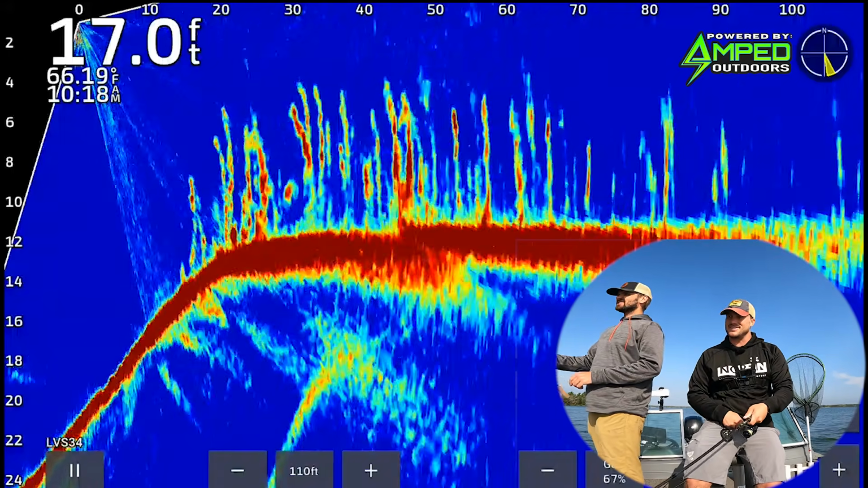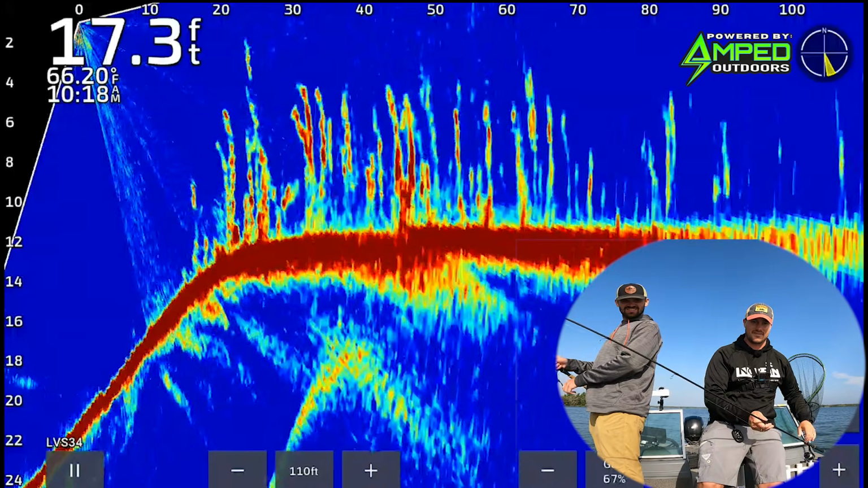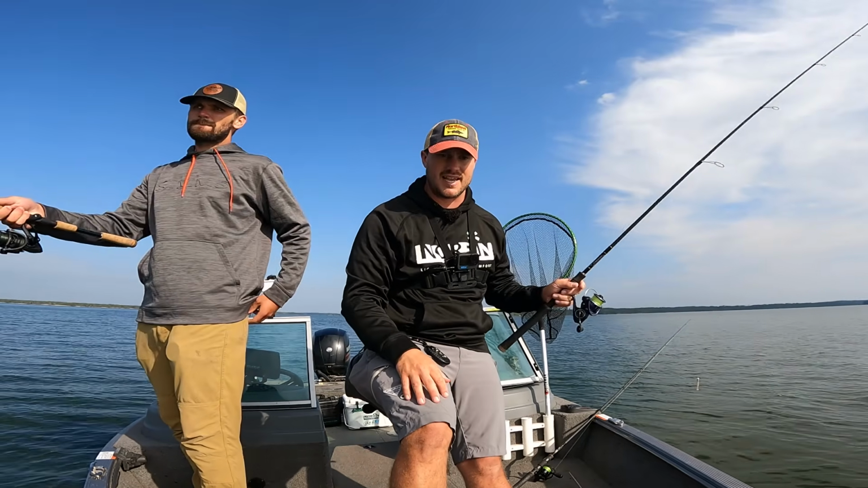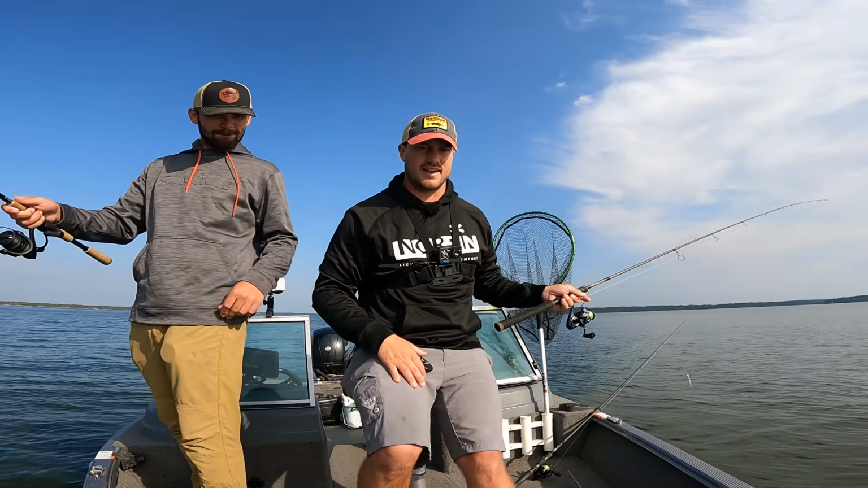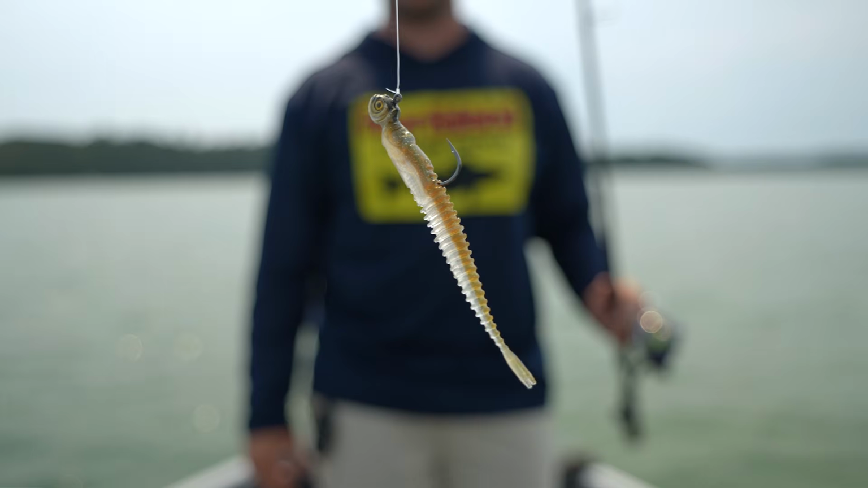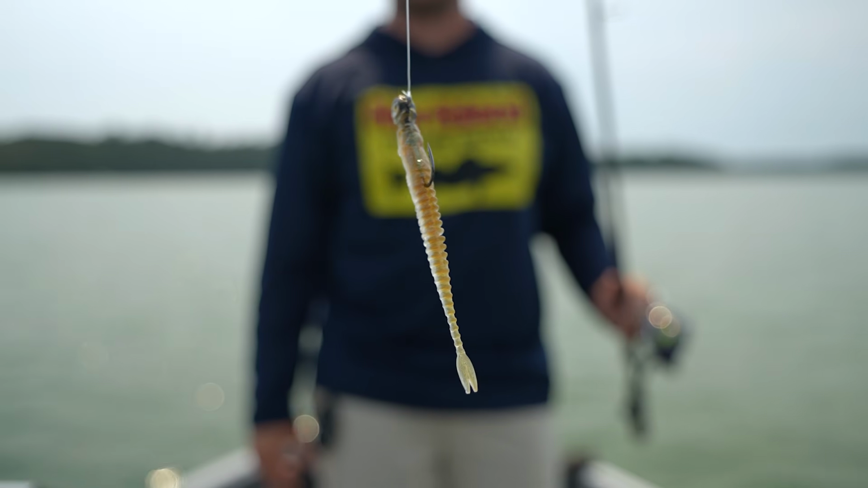two in a row, just a little short biting. You can see a couple more milling around in there. And I went to a 1/4 ounce jig, downsized a little bit with that eye candy minnow. Again, like I said, I feel like that profile gets through these weeds a little better.